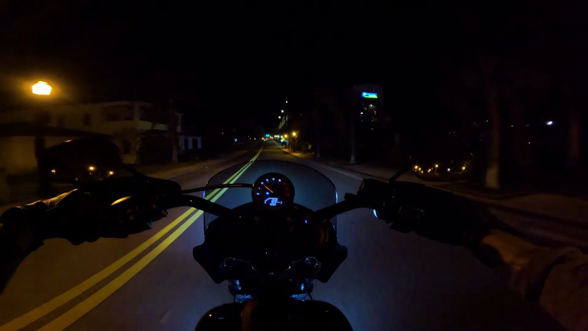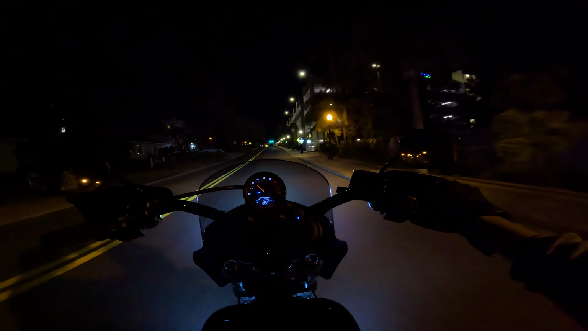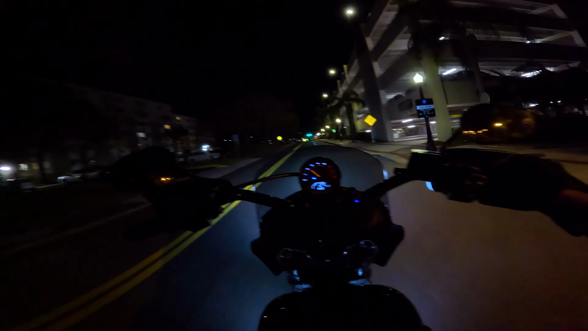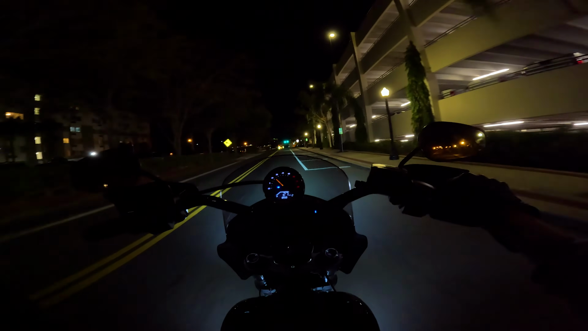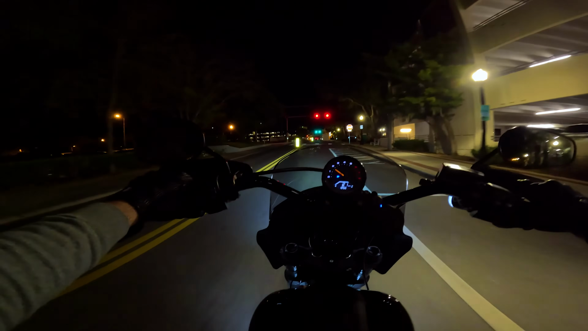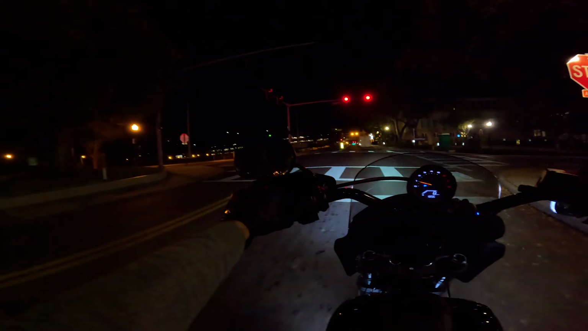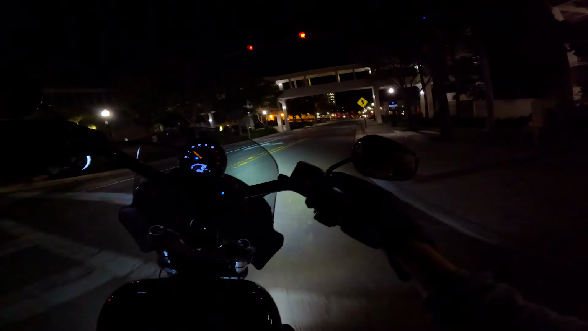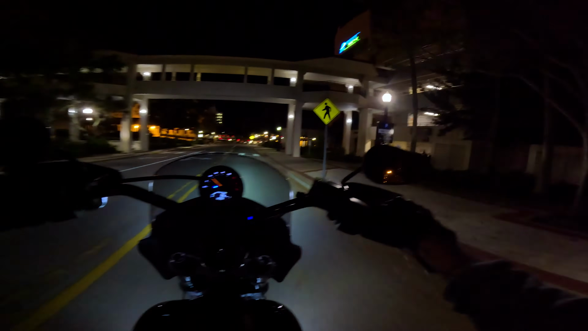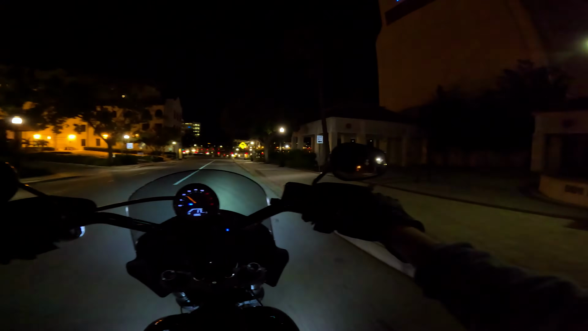But yeah, this is a beautiful area of downtown Lakeland, just kind of all around Lake Mirror. We got parking garages, a lot of newer buildings and stuff like that. But I really just love coming down here and cruising and just looking at the stuff that's being built, and how much Lakeland has grown in all these years.